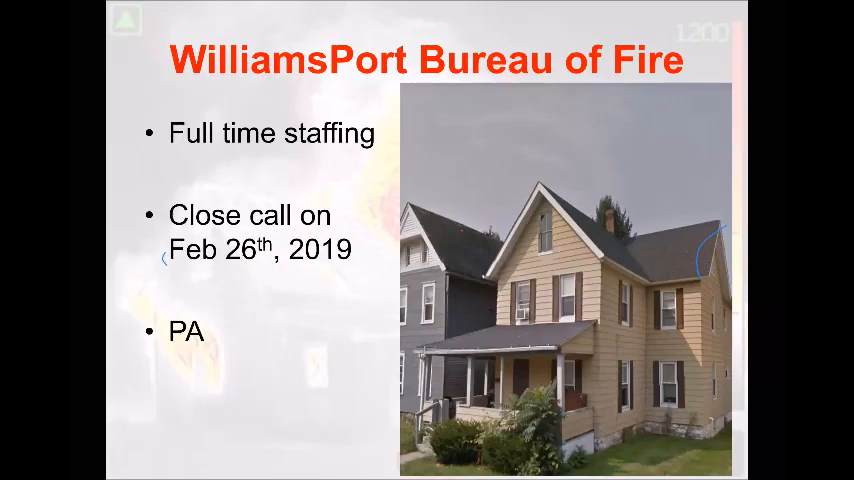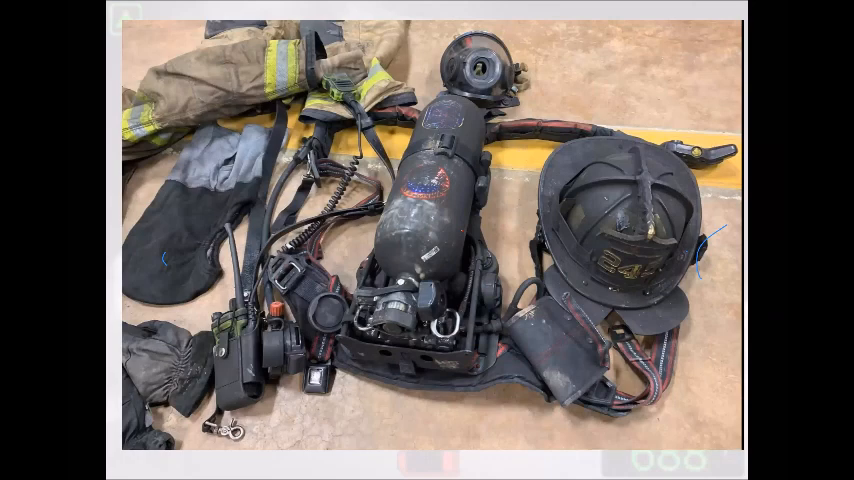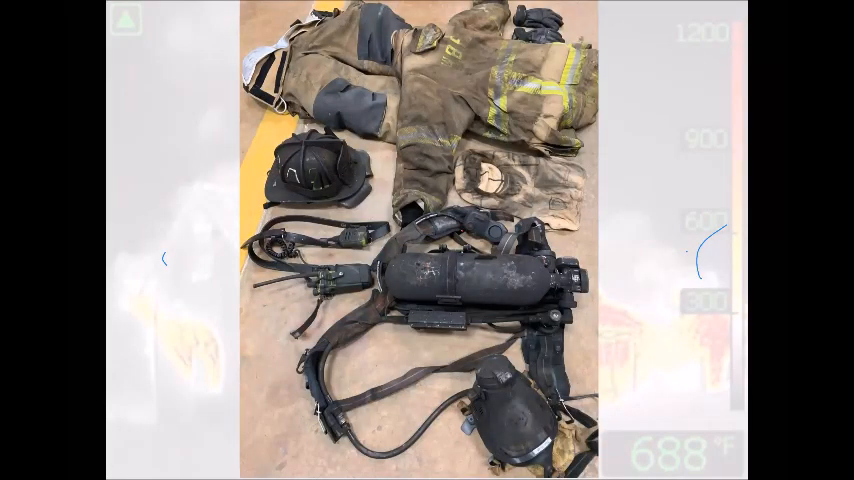This agency here, Williamsport, over in Pennsylvania, they had a close call. It was an old style house, balloon frame. The wind shifted and it caused a blowtorch effect. You guys can see how nasty the fire was. This is what their gear looked like. You know, the limitations of your gear. We cannot use our ears tingling a little bit in today's fire service and say, man, this room's hot. We can't rely on that.